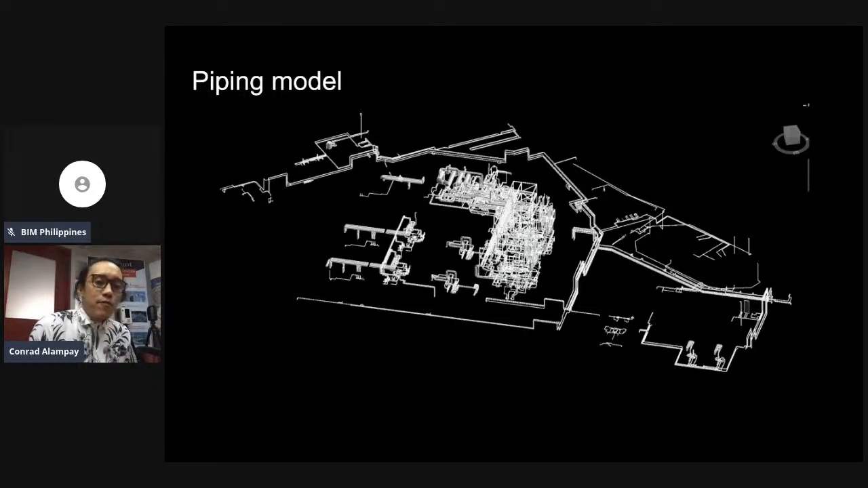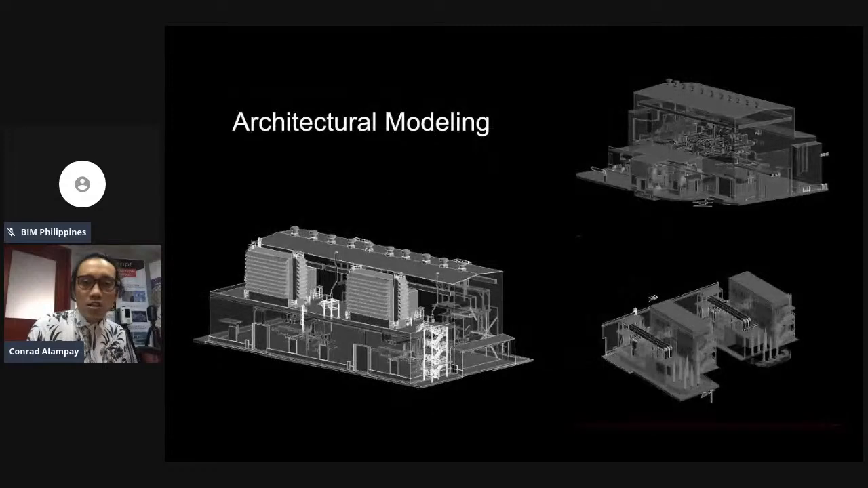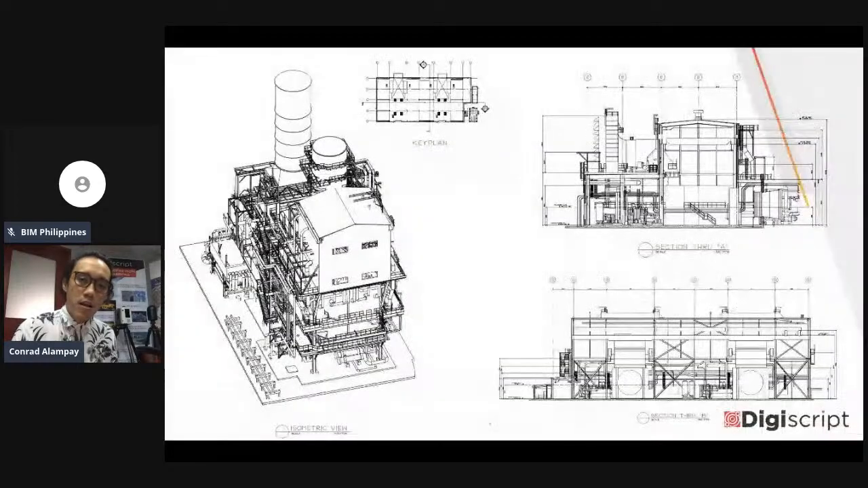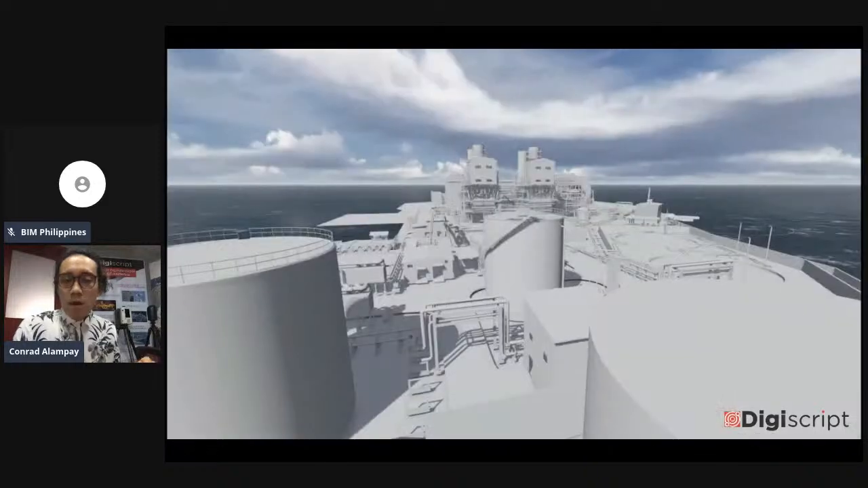Like, for example, for this one, we have a piping model. So we have a team to produce the pipe model or the MAPF discipline, the structural discipline, and then the architectural. And then at the end of the day, we use worksets. At the end of the day, we combine the entire model to come up with the 2D drawings from the 3D model. The goal is to combine the entire model.